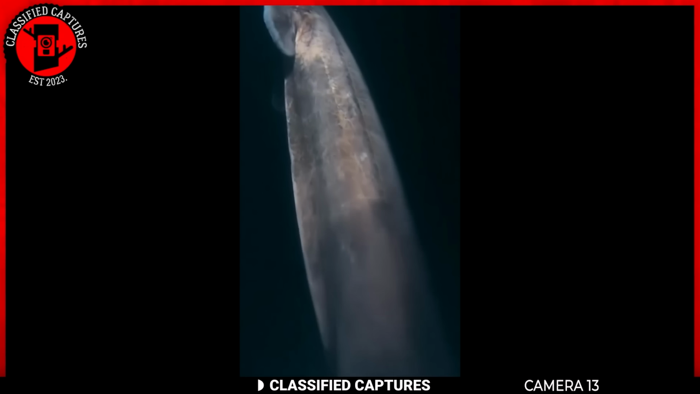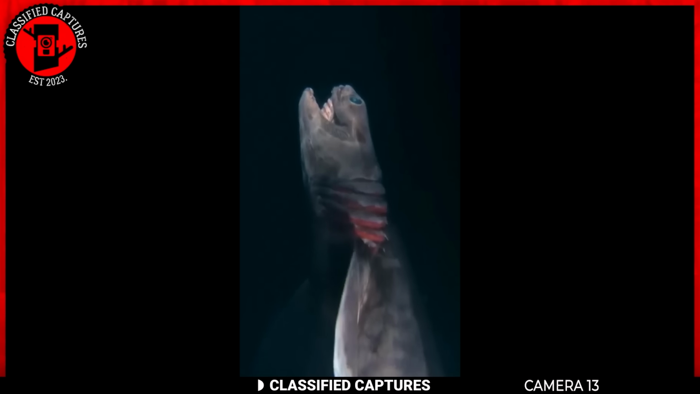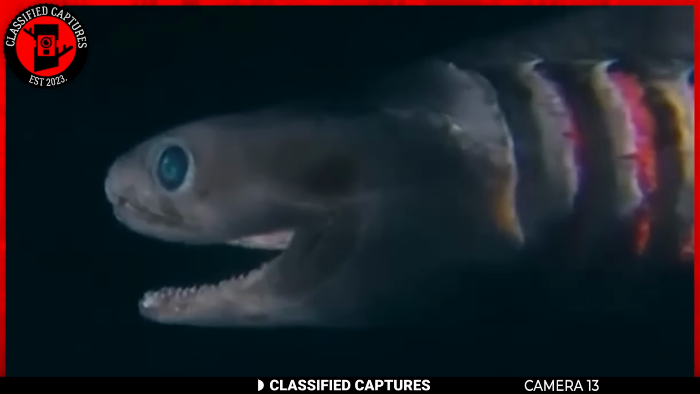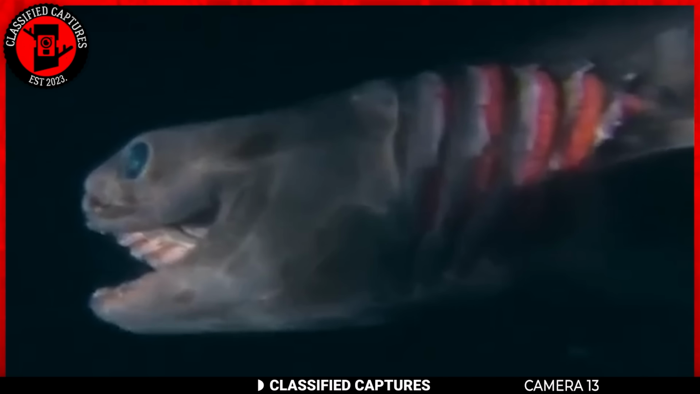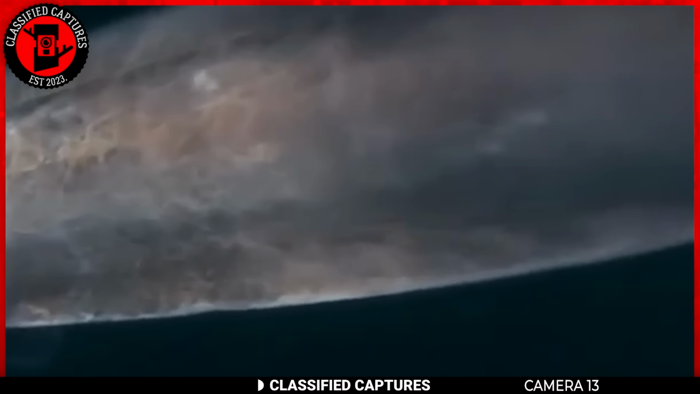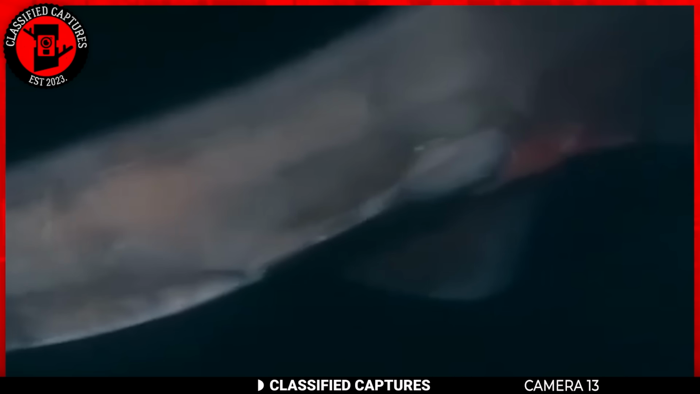Wondering why you don't see this often? Well, the answer is simple. Frilled sharks are typically found in deep ocean waters, living in depths ranging from 200 to 1,500 meters, 660 to 4,920 feet. They prefer to reside near the edges of continents and in underwater canyons where they can hunt their prey, small fish, squid, and other deep-sea creatures. These sharks are not often seen by humans due to their deep-sea habitat, but when they are, they're truly a sight to behold. Wouldn't you agree?